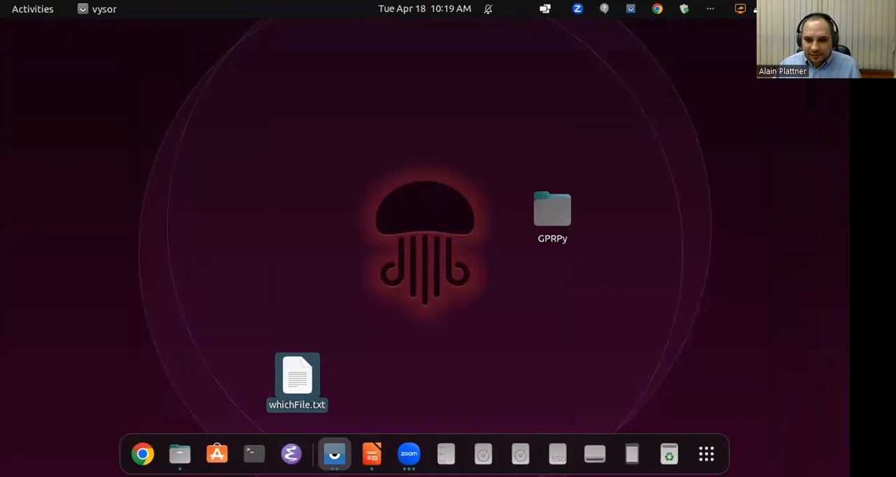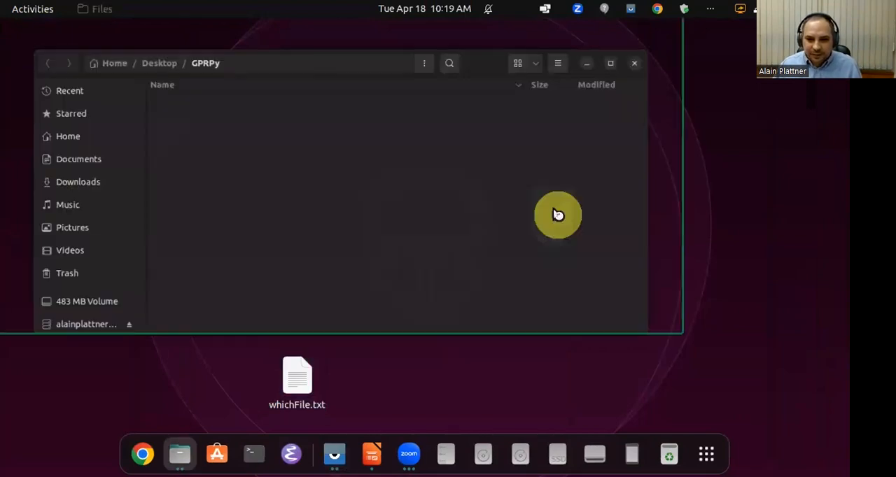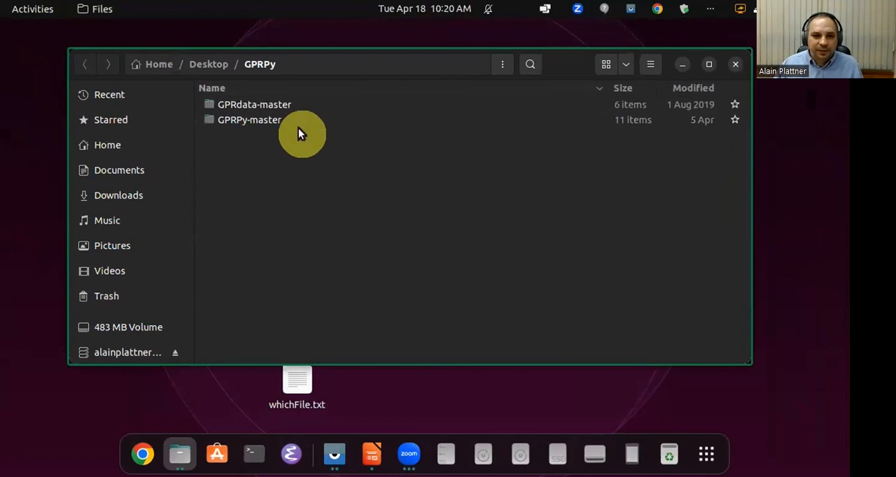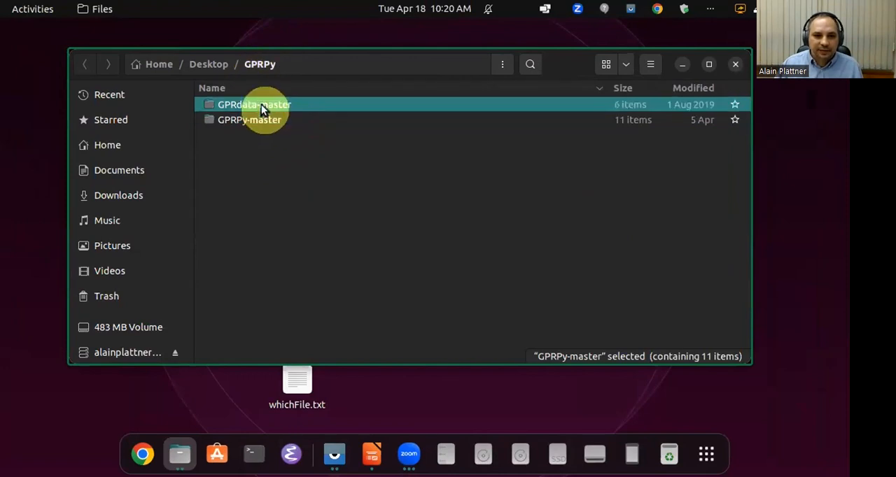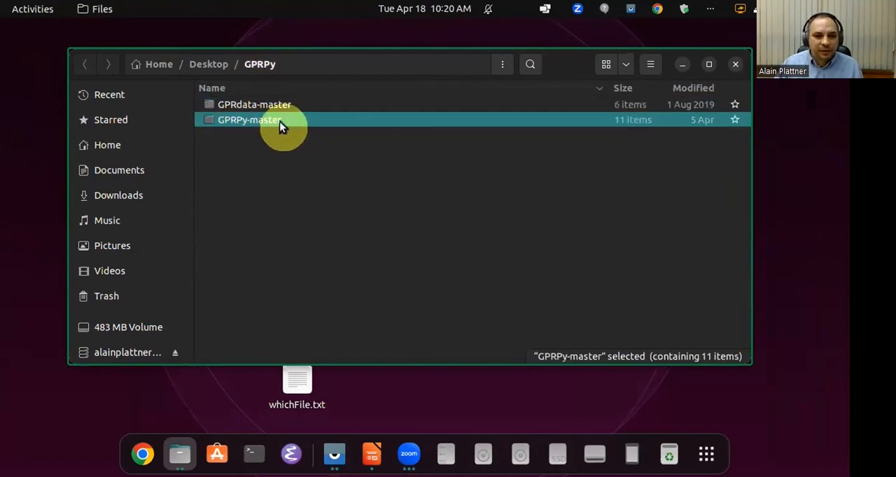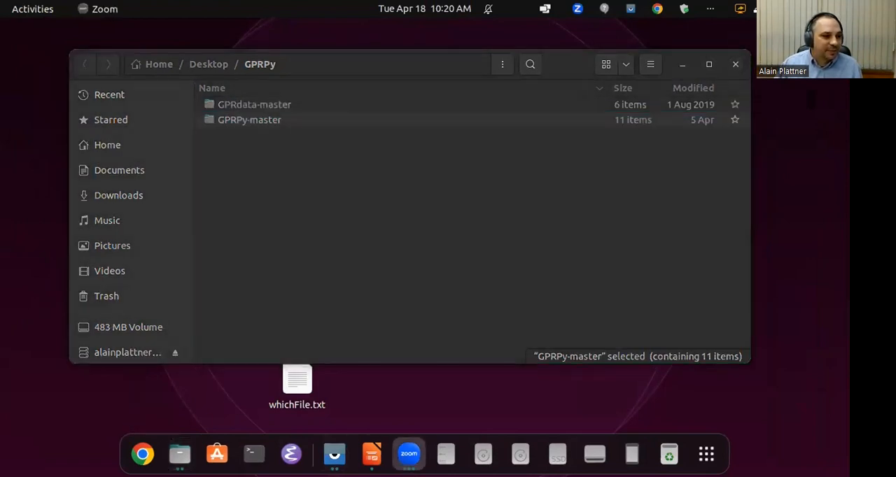Okay, so let's get going. What I did here is I just put the GPRPy folder that I downloaded into this folder here, and the data folder as well. We're going to focus mostly on this one here, because that's where most of our example data is. Most of the example data that we're talking about today was already provided with the GPR data.